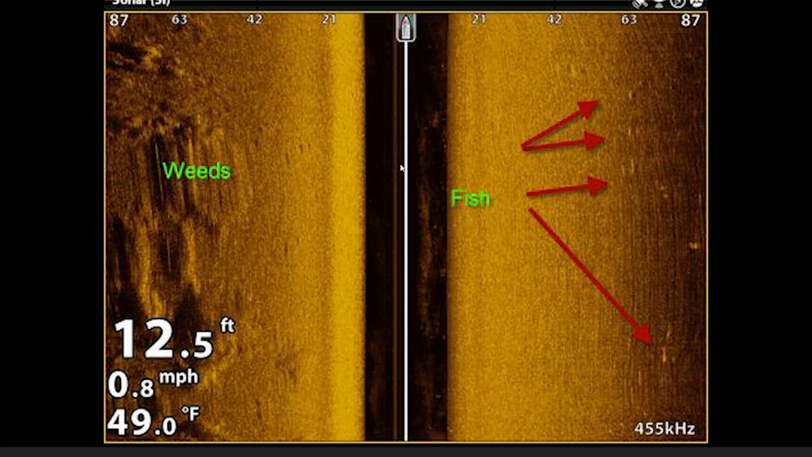So as you can see here, we have gone over this area. We have weeds to our left, which is usually kind of a mushy substance. And you'll notice most of the side scan here, the coloring palette, is more of an amber brown color palette. This is by far the most popular one out there. It's the one that I use, but there are greens, there are yellows, there are blues, there are black and whites, lots of different color palettes you can put on your fish finder. Some people just have different preferences. This is the one that I prefer, so this is the one that I'm showing.